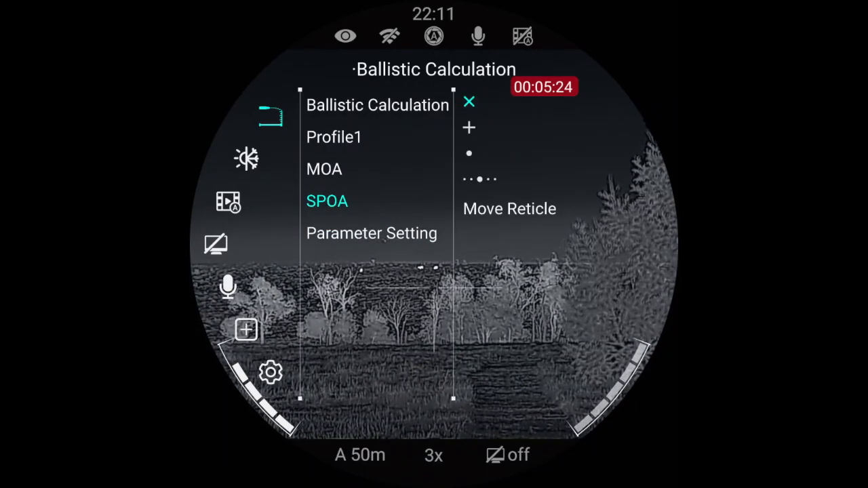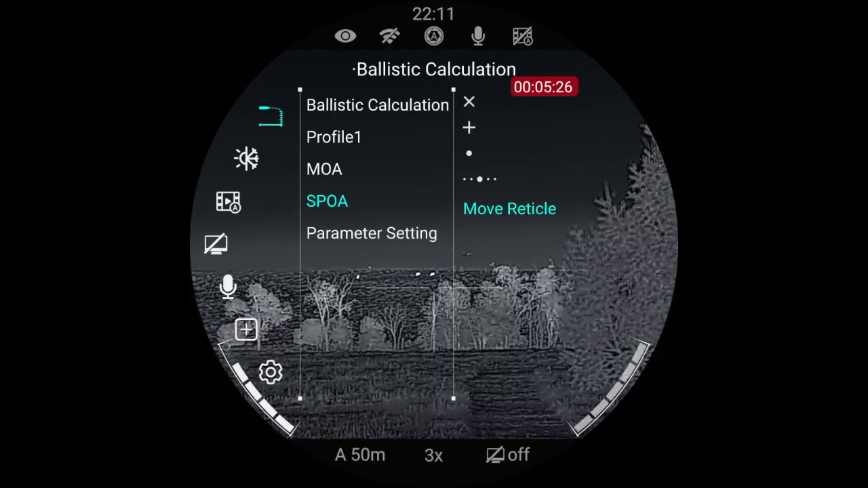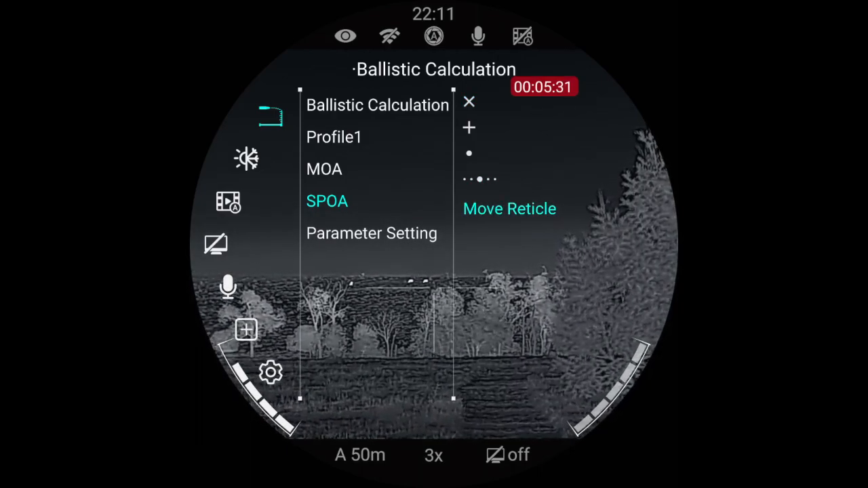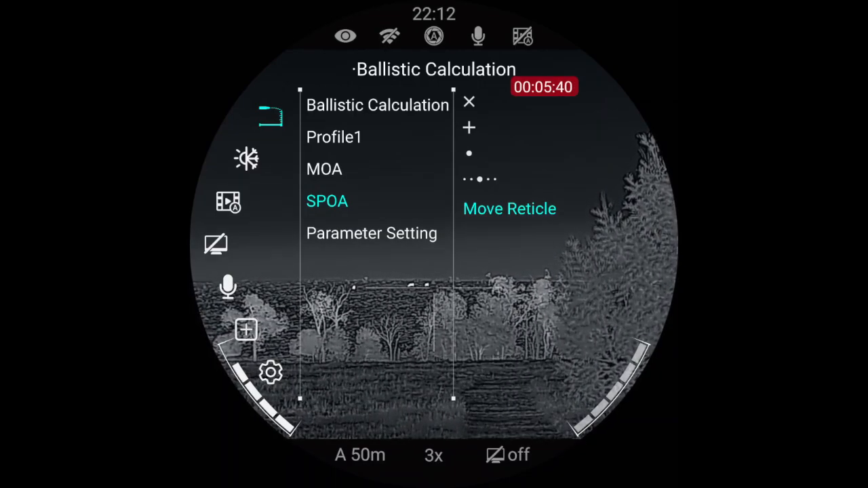you can go into here, so you can change the thing. So if you go to move reticle, instead of putting the cross, it'll just make your whole reticle move to where it has to go. Then it'll put dots on the reticle, and one dot in the middle with two dots either side.